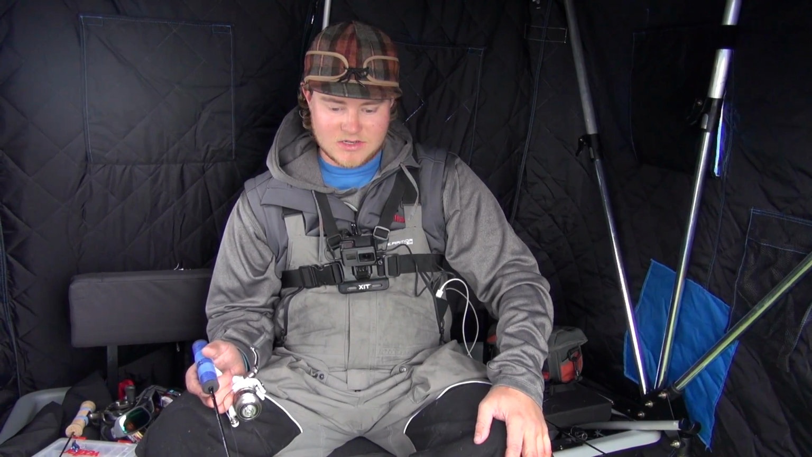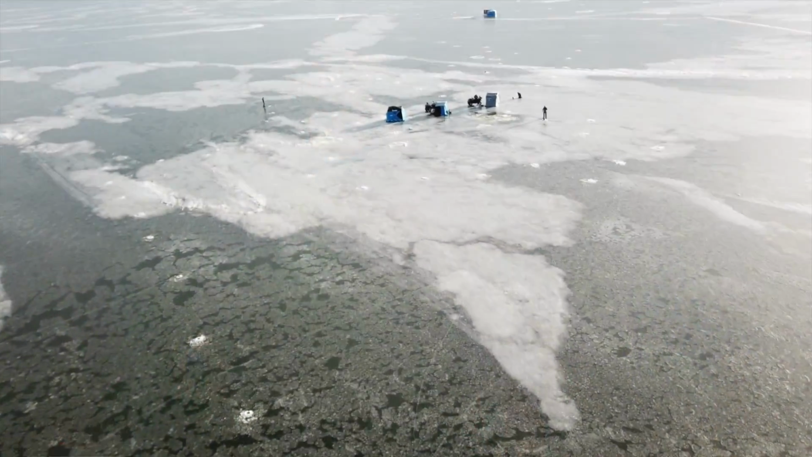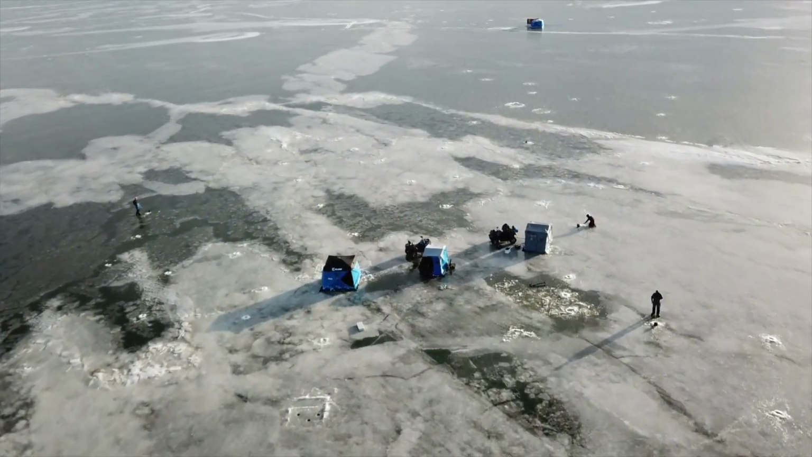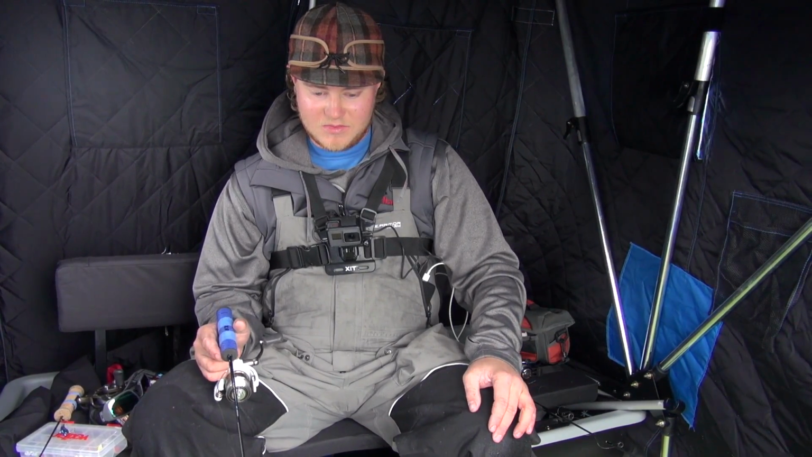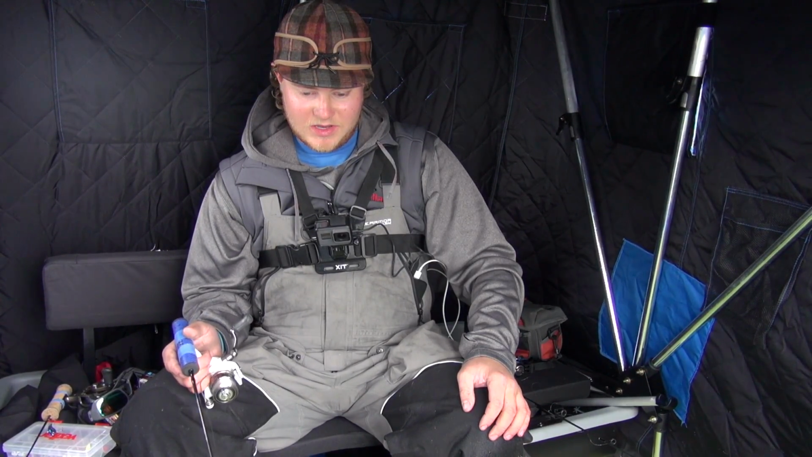So we went out of Rogers. We drove out probably 1.5 miles, found 12 feet, and just started gridding out this general area. The first hole I drilled, I went back and checked and caught a fish right away. So we set up camp here for a little bit, and I think we caught 10, 12 in a couple hours. Nothing too hot and crazy, but it's only going to get better from here. So cannot complain about 8 inches of ice on Red Lake the week before Thanksgiving.